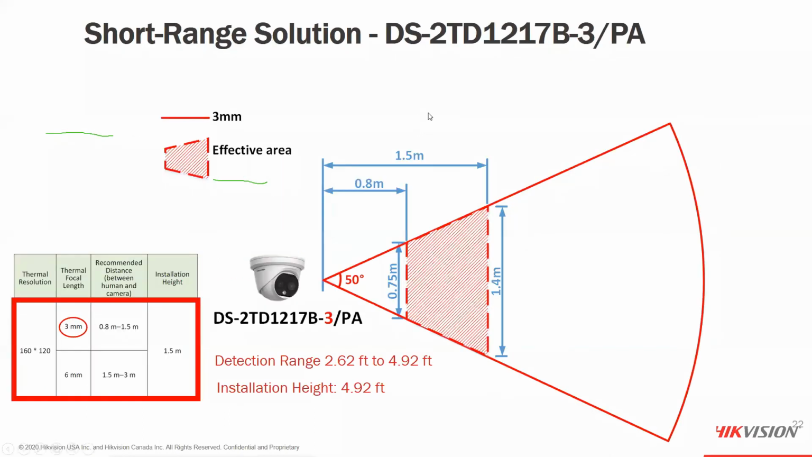This is kind of the solution for the short range. As a 3 millimeter turret camera, you can see we have a specific detection distance that we're looking for. The range for detection is going to be between 2.6 to 4.9 feet. The installation height is also considered to be about 5 feet. So we do see the use of a tripod a lot.